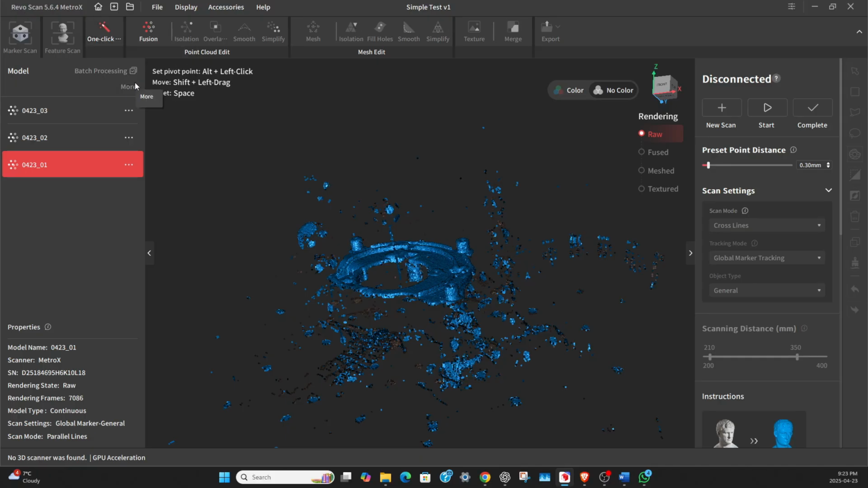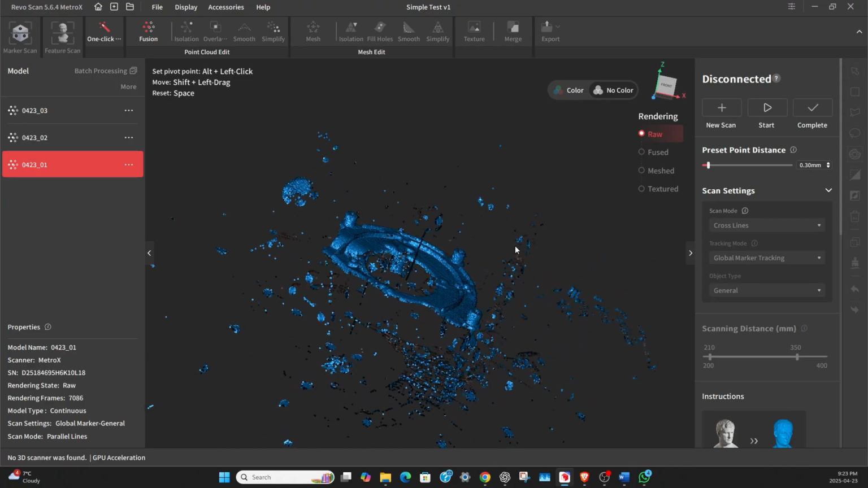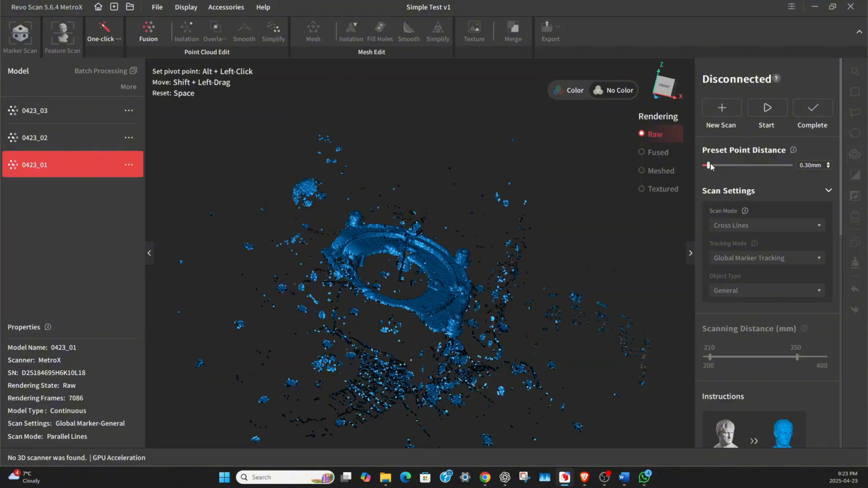There's a one-click option here that basically does all of these other buttons automatically. It's how you can start, but in this case we want a little bit better quality for this part, so I use the Fusion button. You choose the Fusion or one-click button, and when you move the mouse over it, nothing else lights up, so you really don't have a choice here. I choose this one, which falls under the point cloud edit.